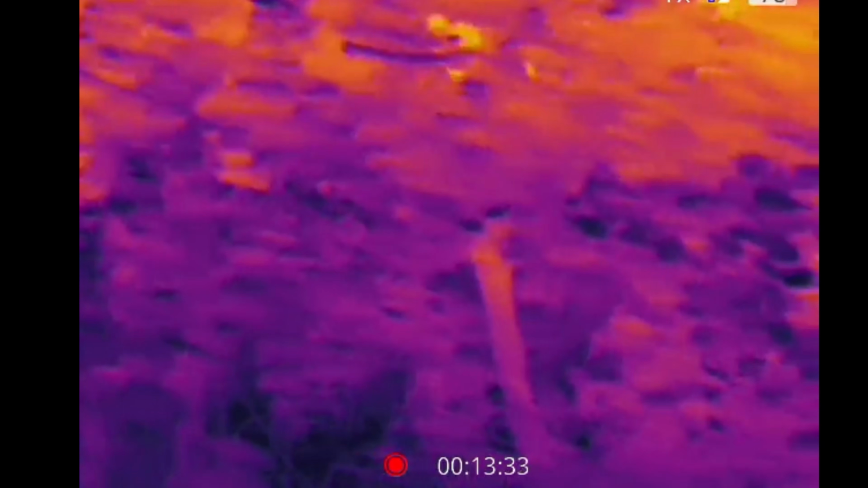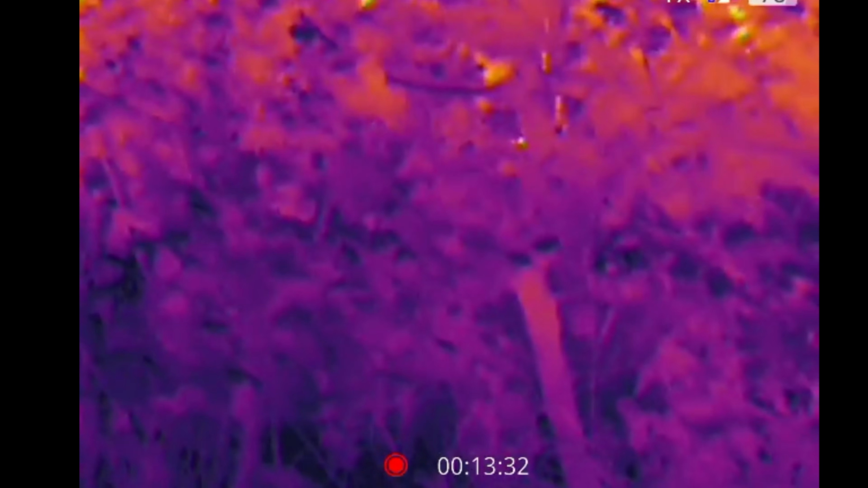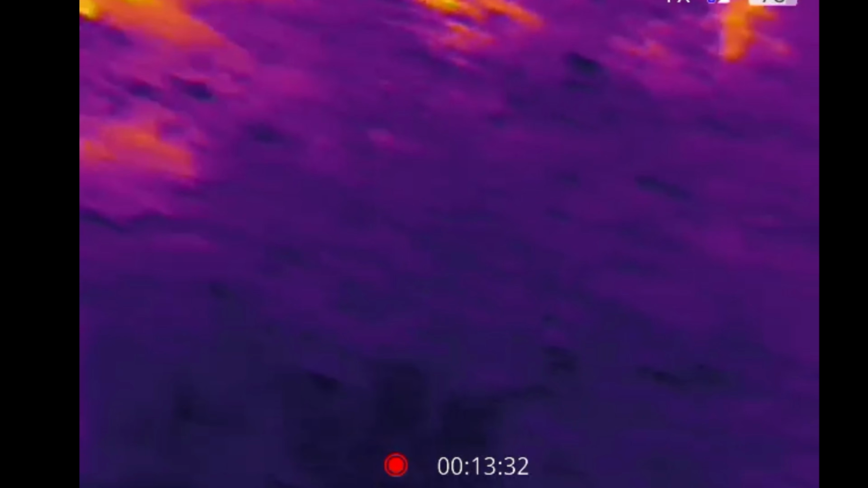Because there's definitely something in this tree. Look how it moves. Is this the mountain lion, or is this a humanoid? Honestly, I'm just getting shivers. So like I said, I'm not seeing this as I'm filming. I don't see this thing as I'm filming. This is through the trees with thermal imaging, and I'm not looking through the thermal image as I'm recording this. If I was, I would have seen that.